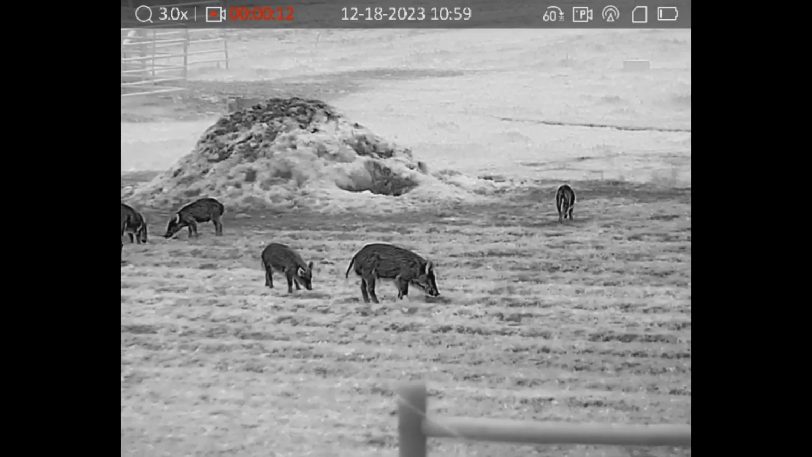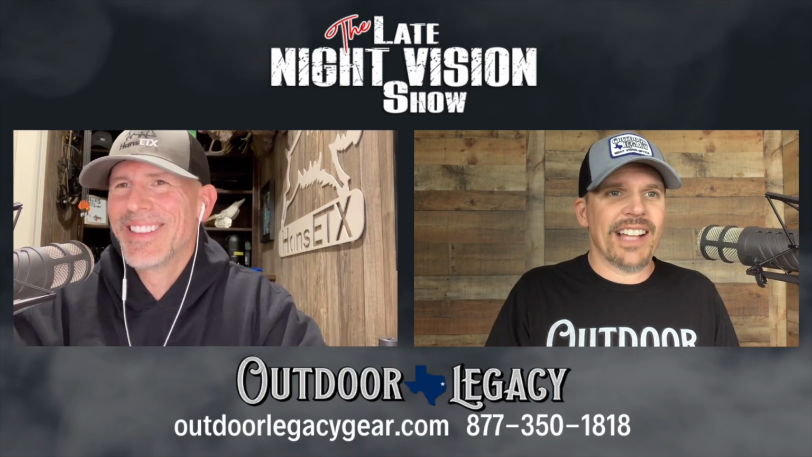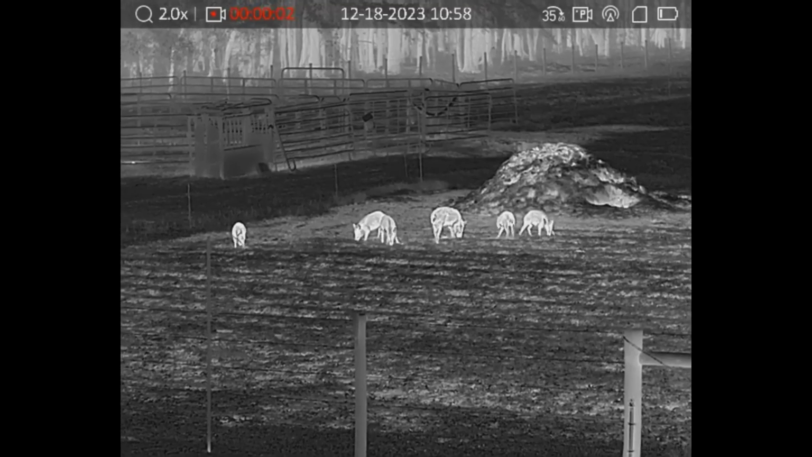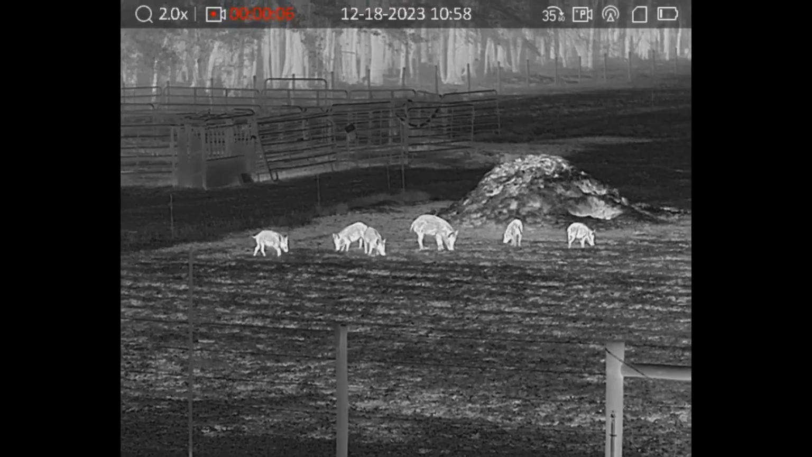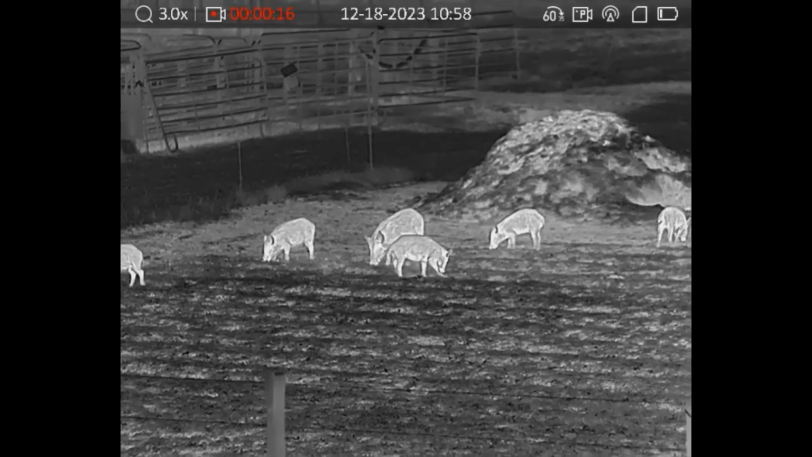On your 2 power lens, the 35 millimeter lens, you have a 66... sorry, 66 feet. I'm struggling with that. Millimeters and feet and inches. Yeah. 66 feet horizontal field of view at 100 yards. That's what you're going to see left to right. And when you roll in the 60 millimeter lens, now you're going to have a 38 foot horizontal field of view, again at 100 yards.